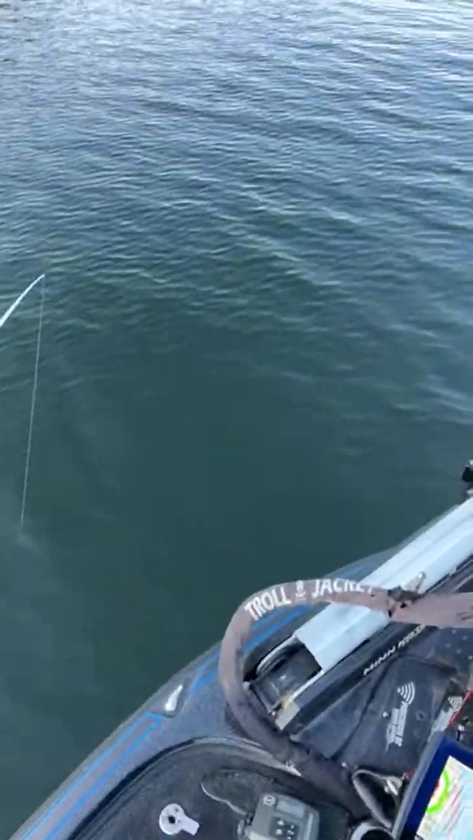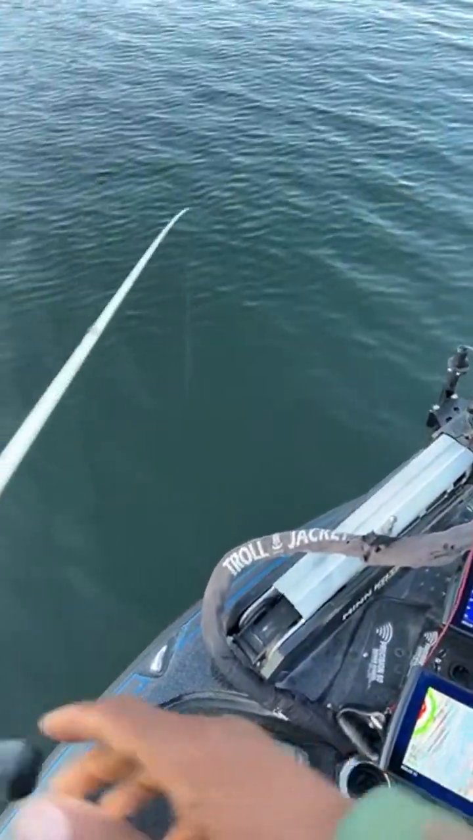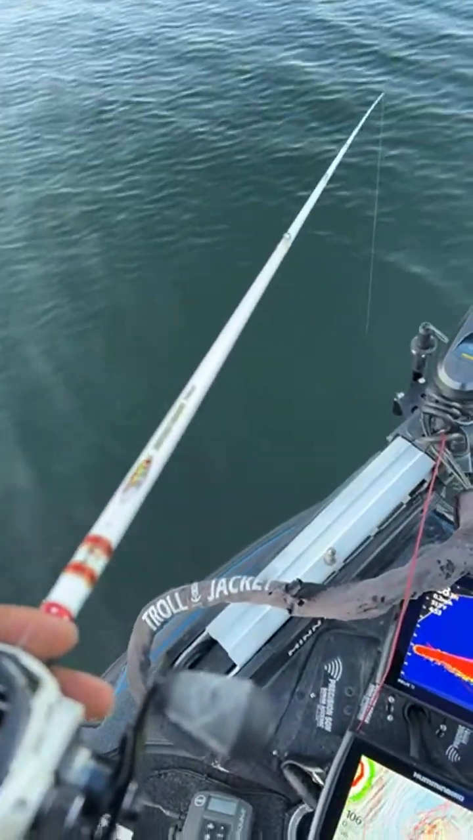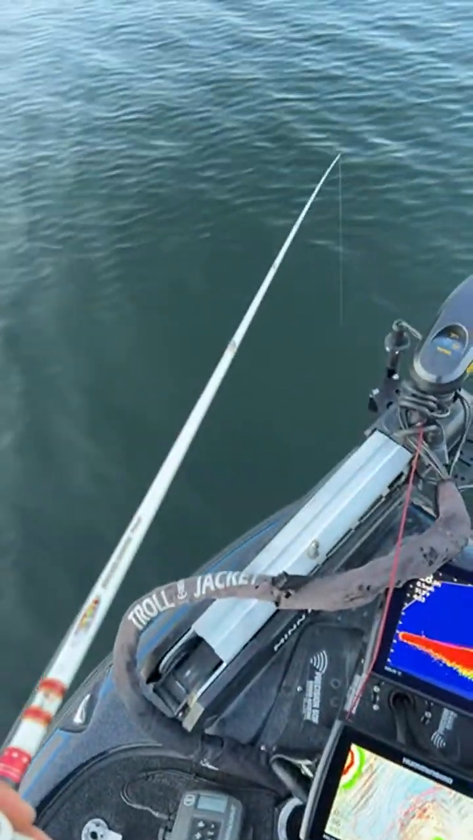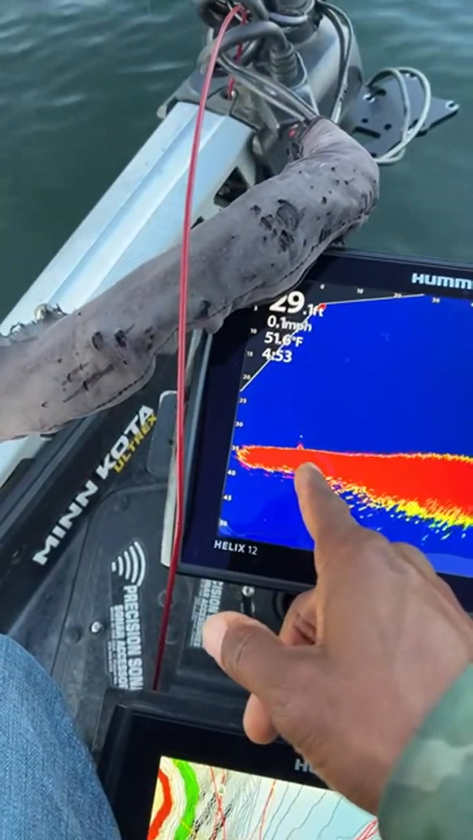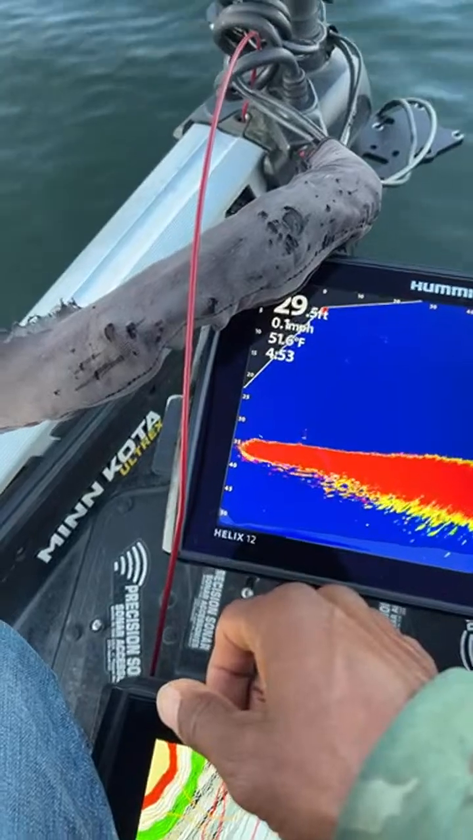Man, I definitely was messing around with my settings and got this interference on my screen that I've got to get cleared up. All right, so here we go. We're back in about 30 feet of water or so. We're going to let this spoon fall all the way down. Look at that fish right there. Can you guys see that? There's a fish right there, and my spoon is right above his head. All I'm doing is just hopping that spoon down there.